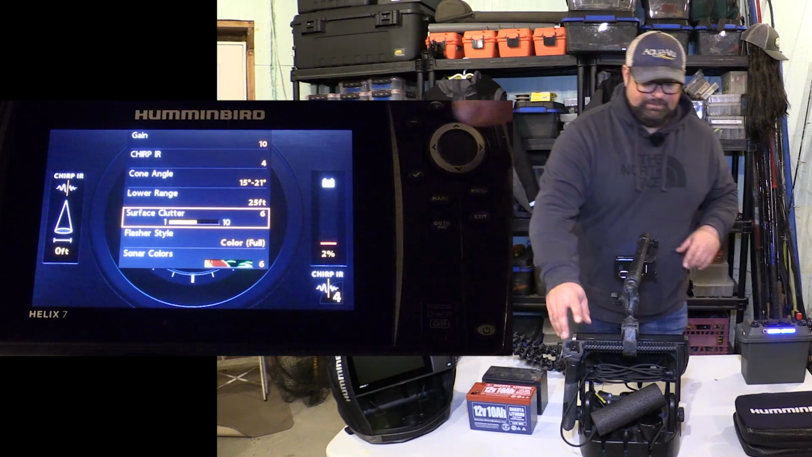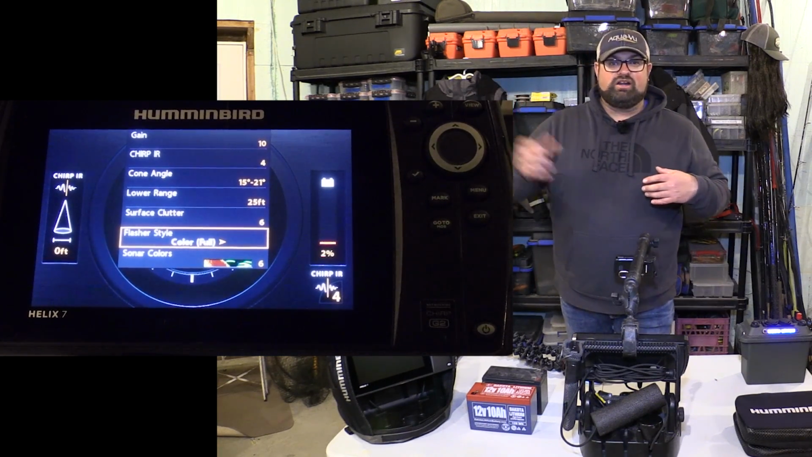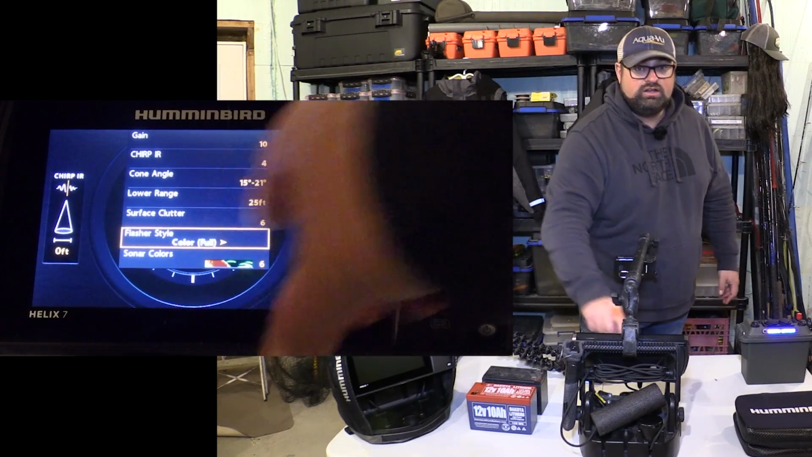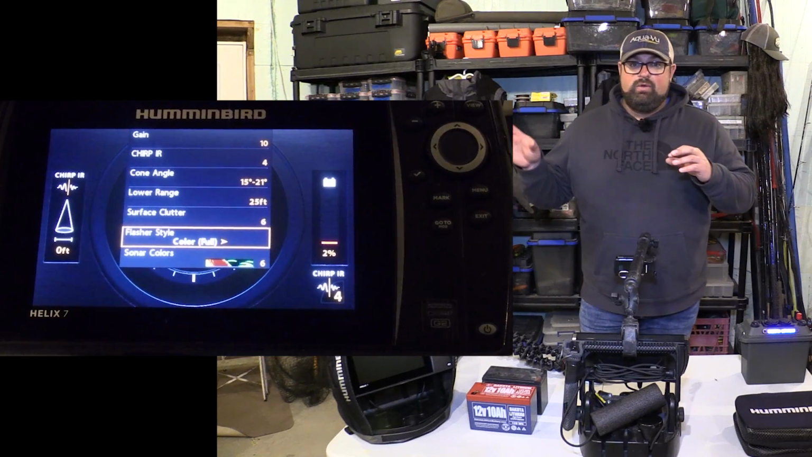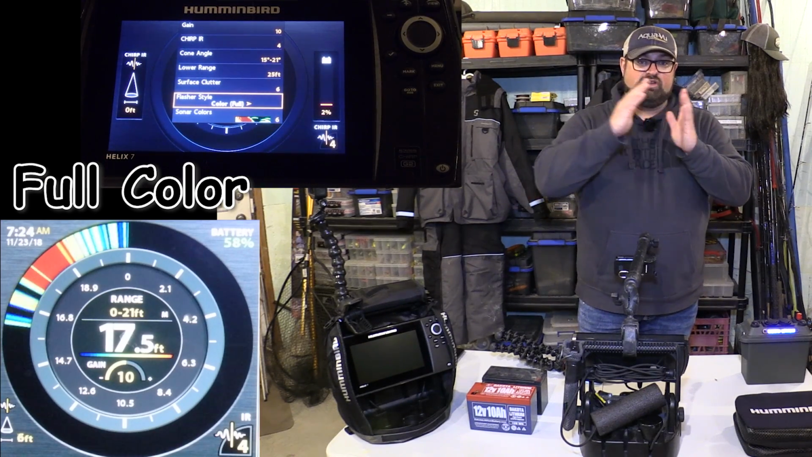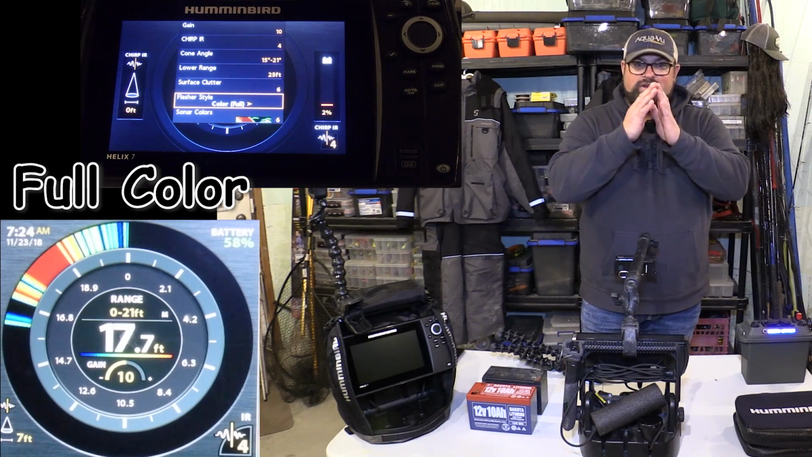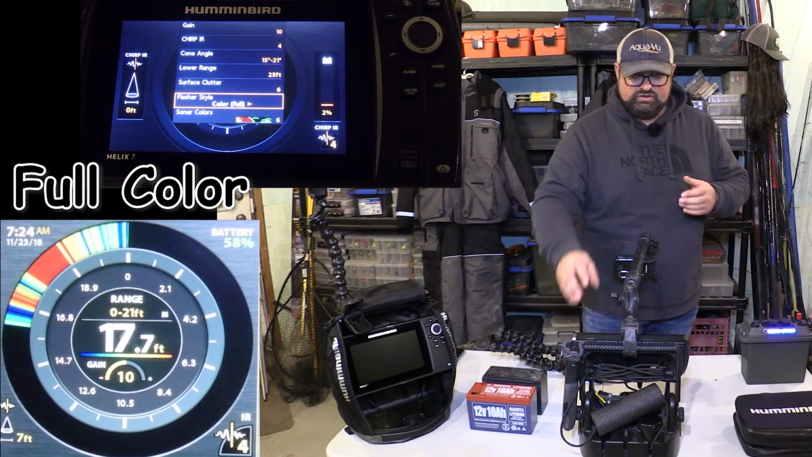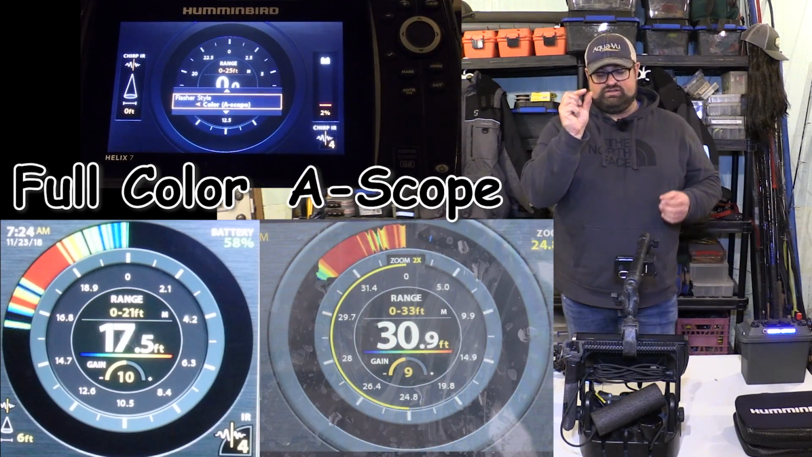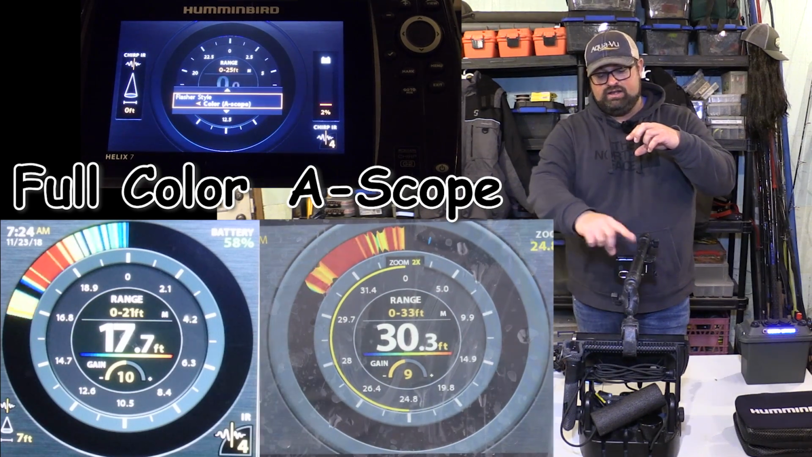The flasher style, this is one I get a lot of questions about lately because everybody's like, how come your marks and your lure all look different? You have 2 flasher styles. You have your full color, which I should have some video of right here. What this is, when your lure or a fish, it's going to have the bar that kind of expands the whole dial, the whole, I don't know the proper word for it, but it expands the whole thing. Whereas when you turn into this next mode called the A-scope mode, you're going to turn into a little bit smaller marks. It's not going to expand the whole width of your dial.